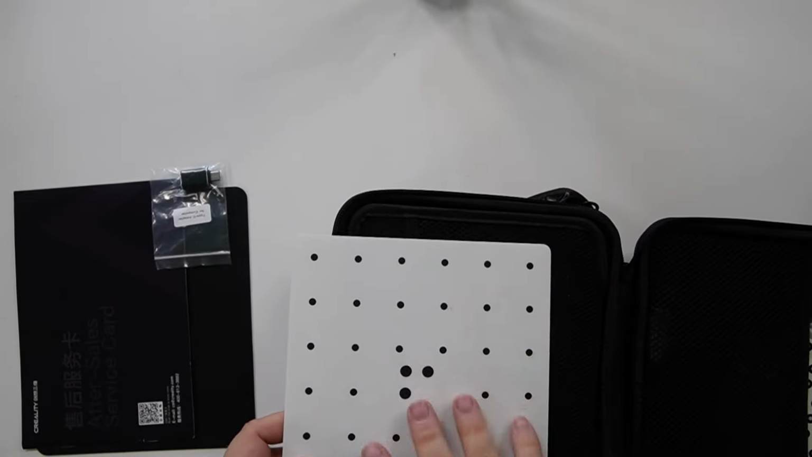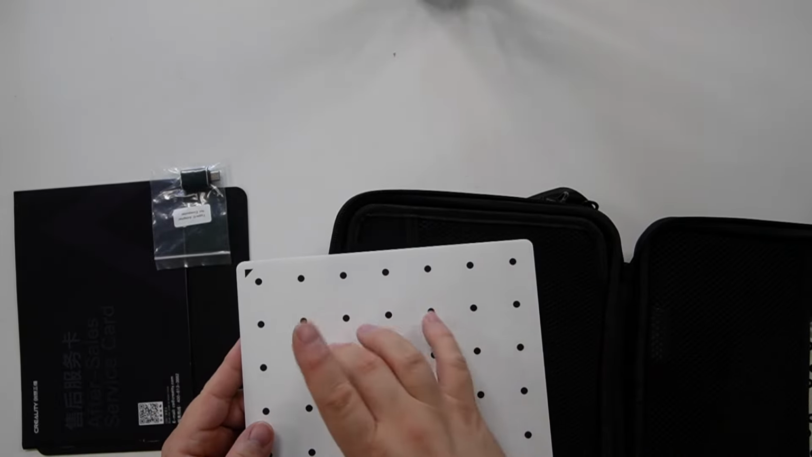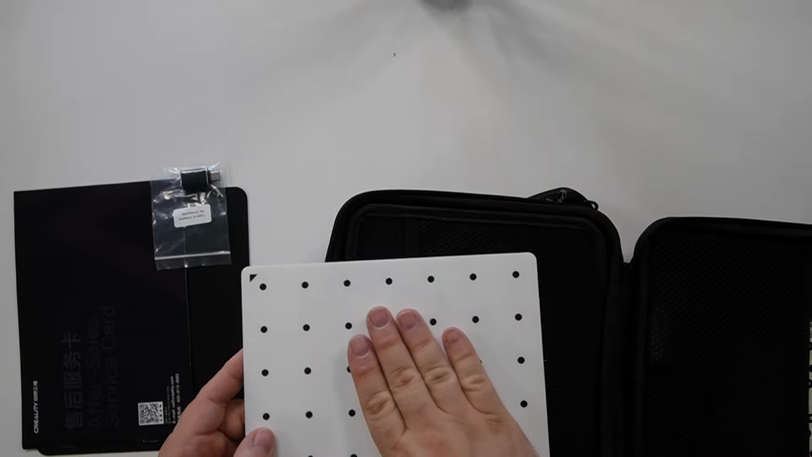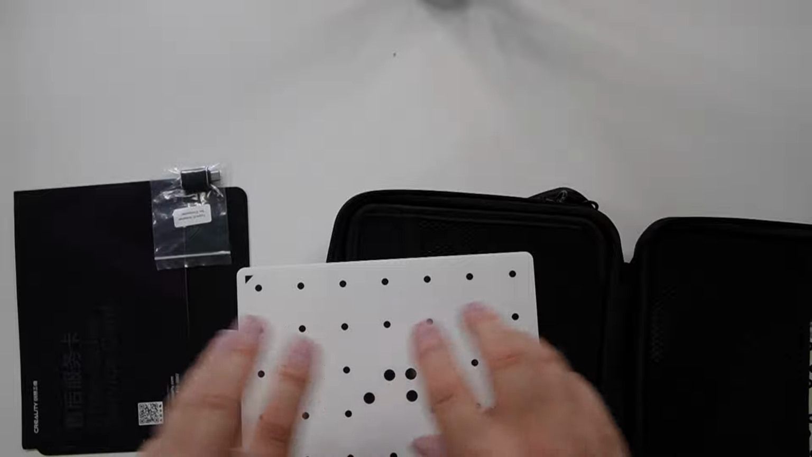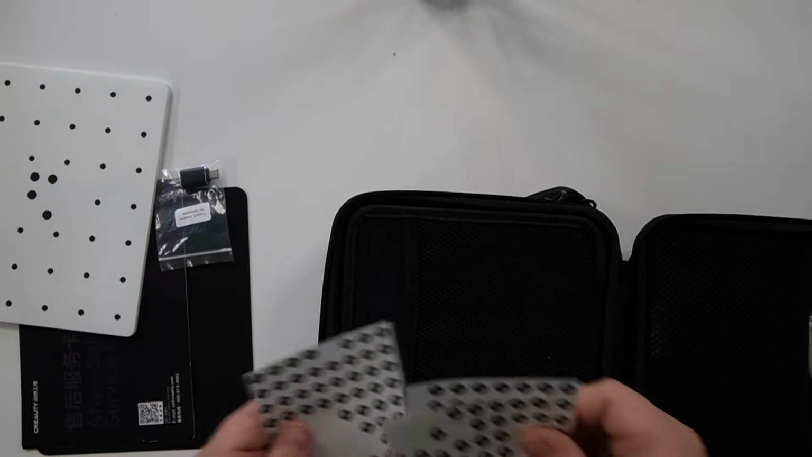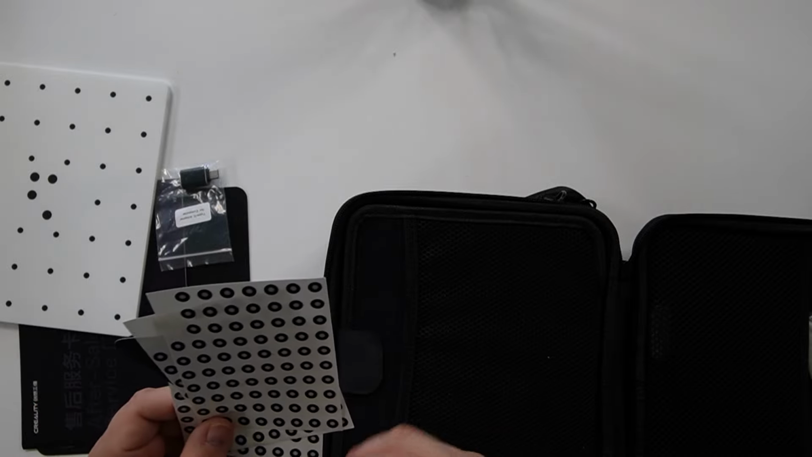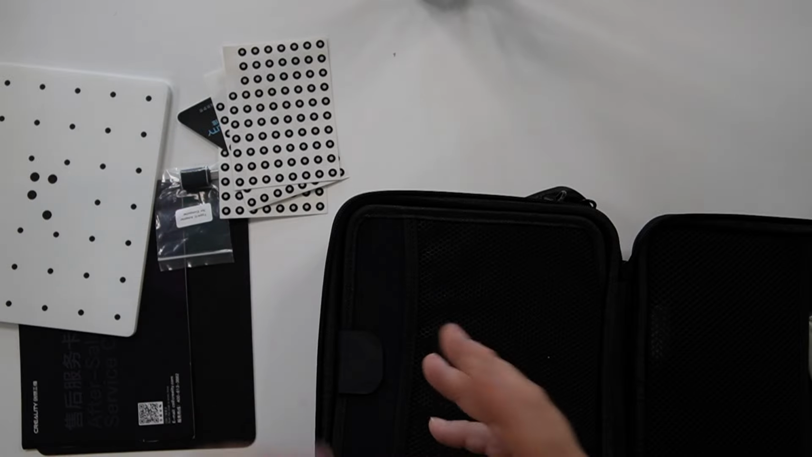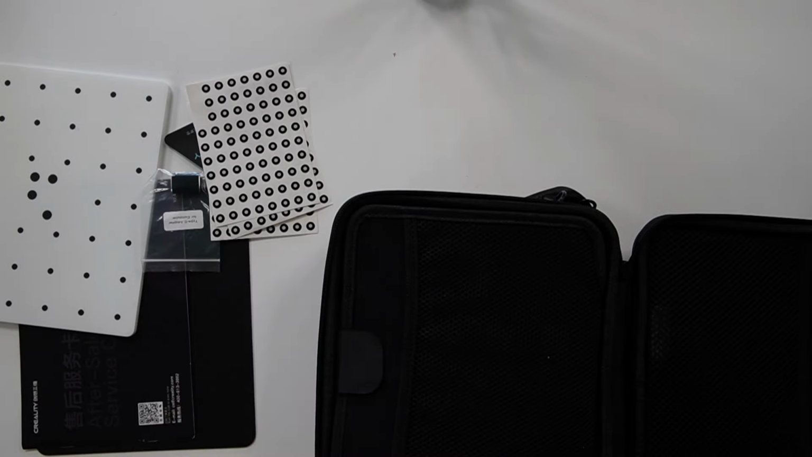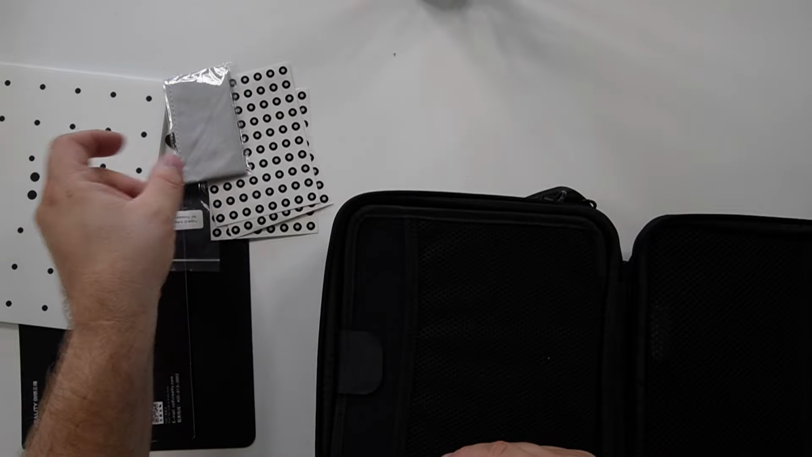Oh, we have a marking board. This is where you could put small pieces that you want to scan, and it will understand that this is the bottom pad, and so it removes this stuff automatically when you're doing the scan. These are stickers that you can put onto your objects so that if you have black clothes or a black surface, or if it's very shiny, these stickers will help a lot. We have a piece of fabric to clean.